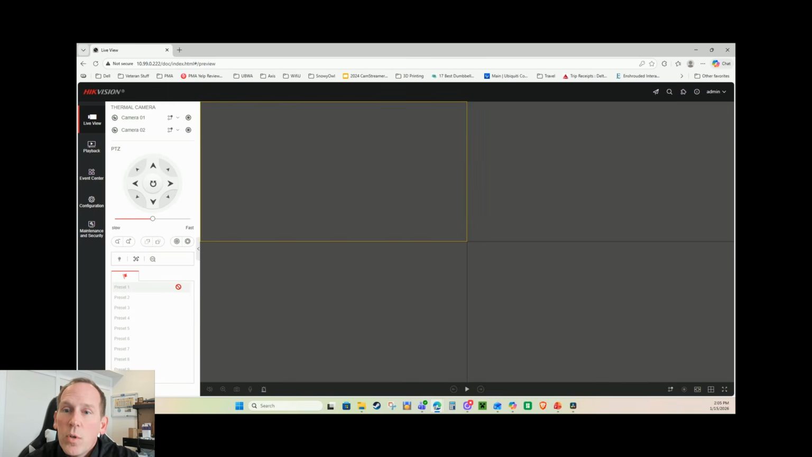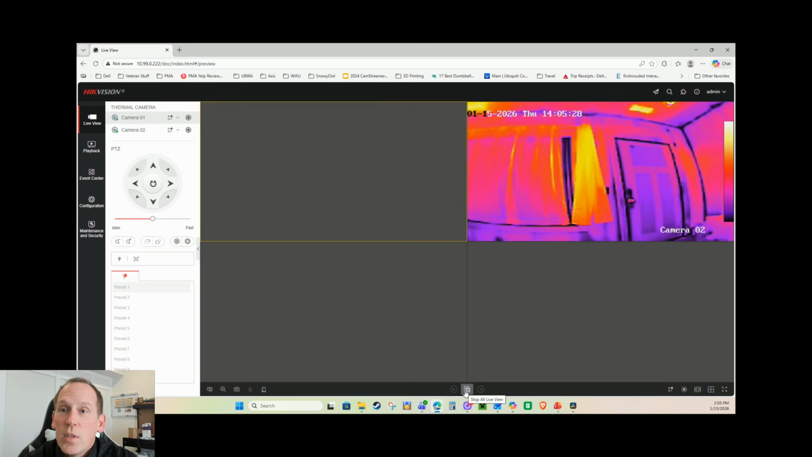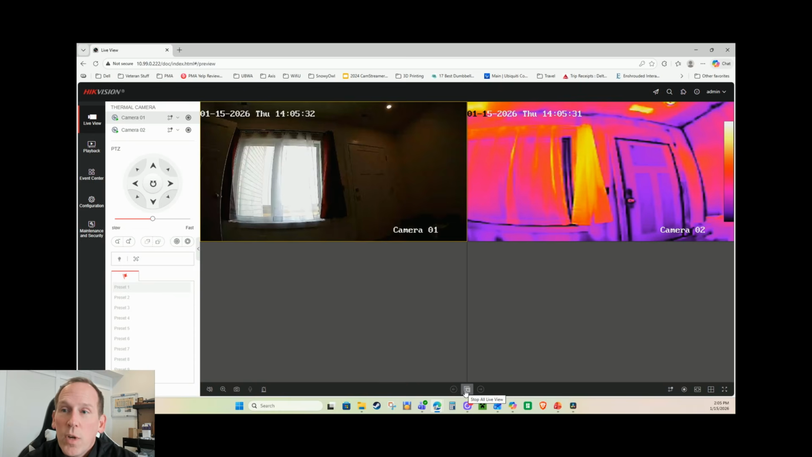And you can see when you log in, you don't get anything. You're going to find that the Hikvision interface, compared to the really nice UniFi Protect interface, is pretty garbage. So to actually see the cameras, you have to hit play when you first come in. Then you give it a second, and you'll see the thermal camera, and you'll also see the visual camera. This is inside my office, looking at a window and the door.